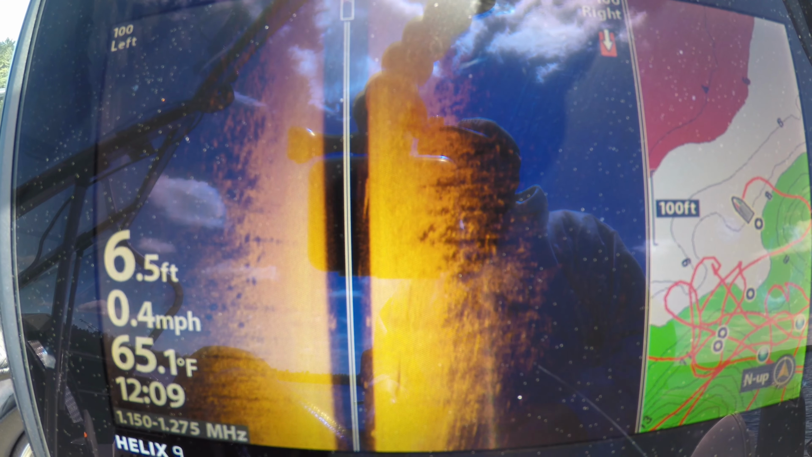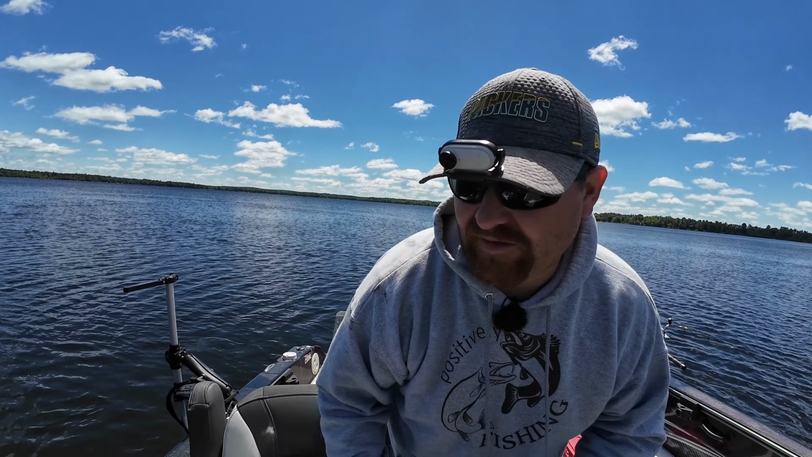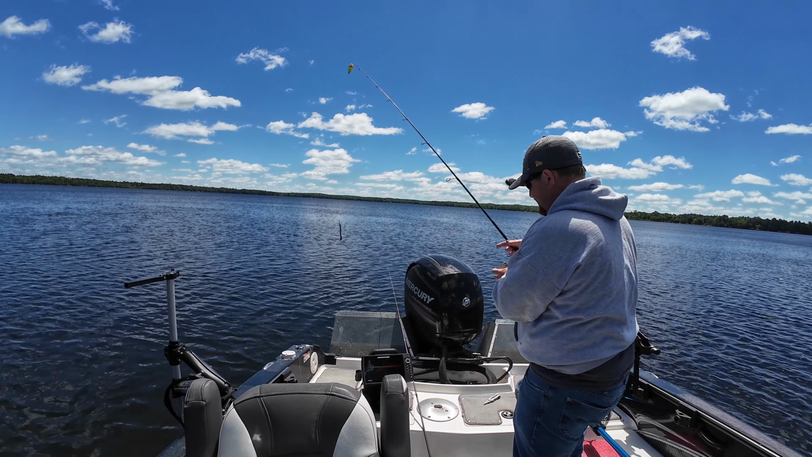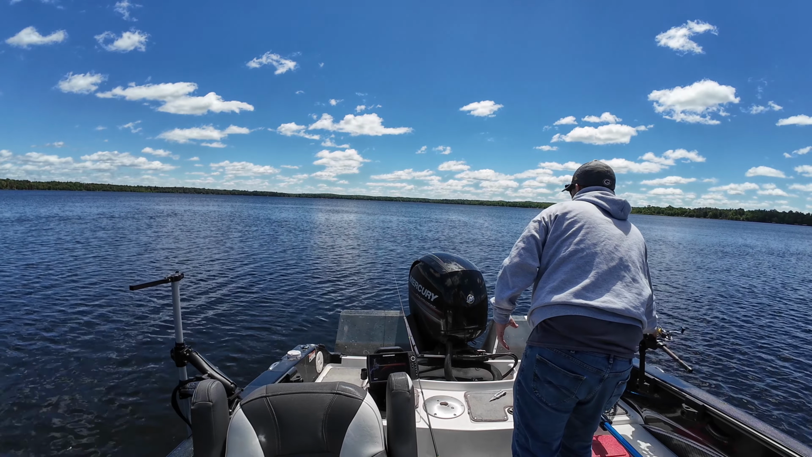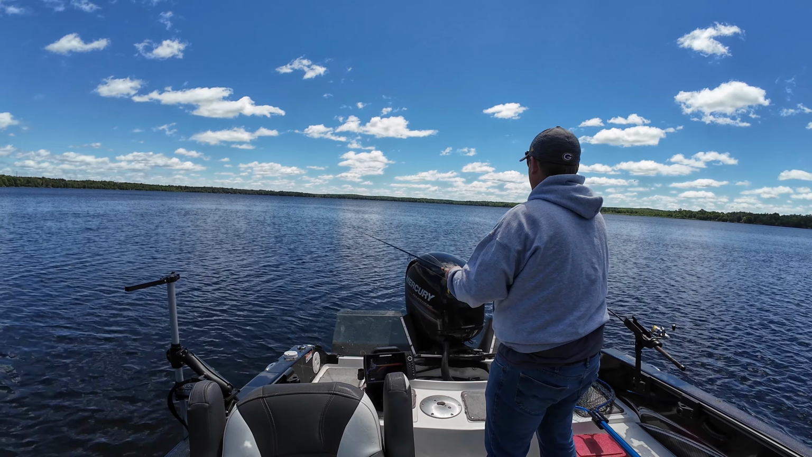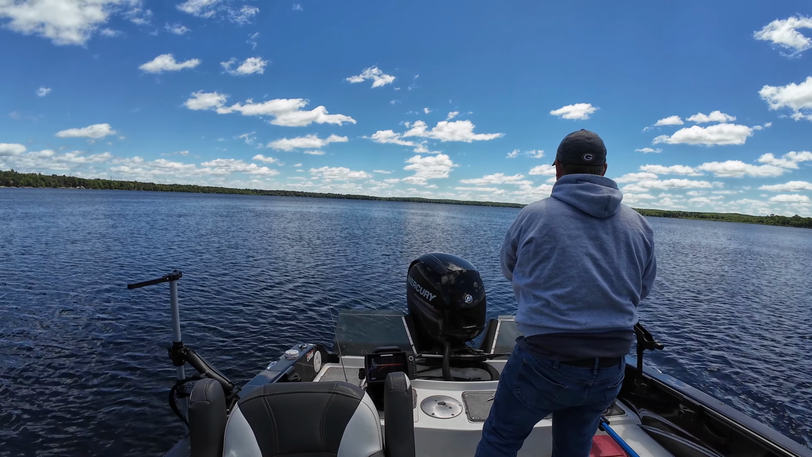And now what I'm going to do, spot locked, that waypoint is pretty much directly behind the boat. So now I'm going to see if I can catch one of those fish. They should be pretty much right behind us. So I'm going to cast back. A slip bobber out. I'm also throwing a search bait out. Oh, slip bobber's going down. And it can happen that, oh, dropped it. Shoot.